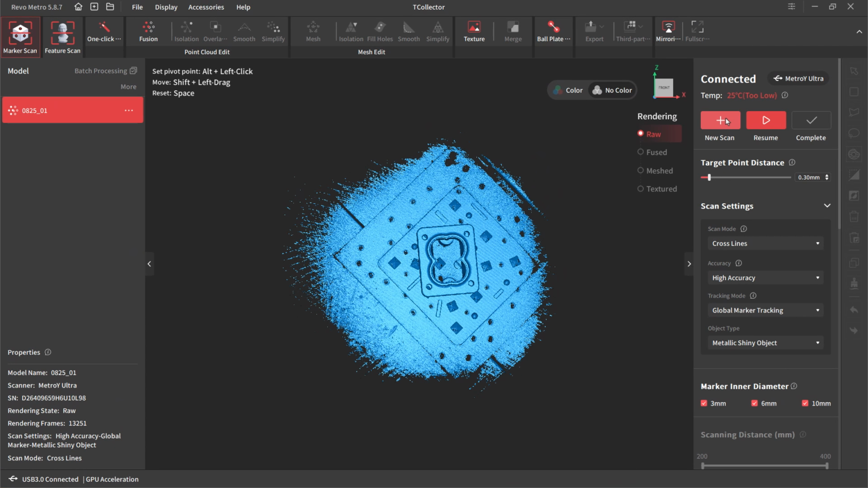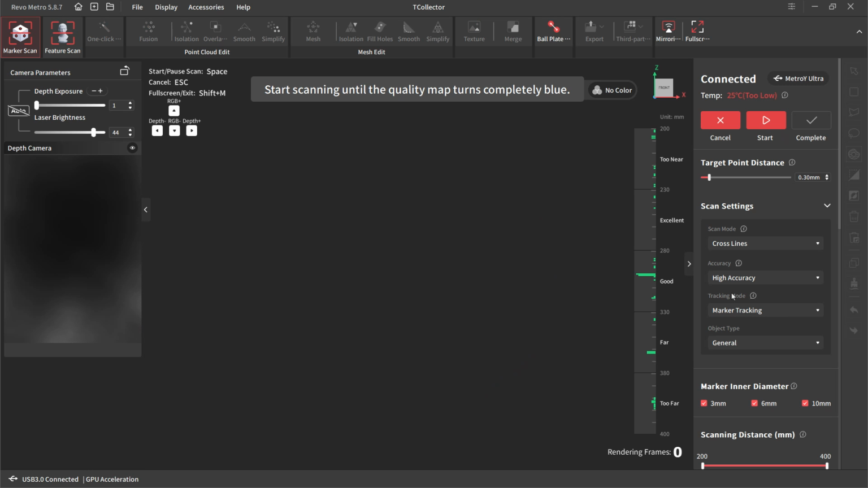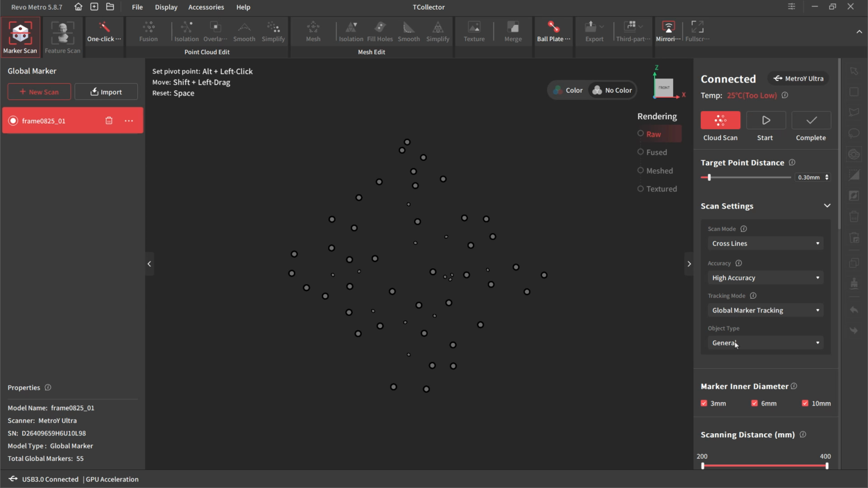Again, global marker tracking. So new scan, all the same settings. Double check that it is still shiny object and that it is still global marker. Because when you do a new scan, it has a tendency to change those. We're going to use the same global marker that we got.